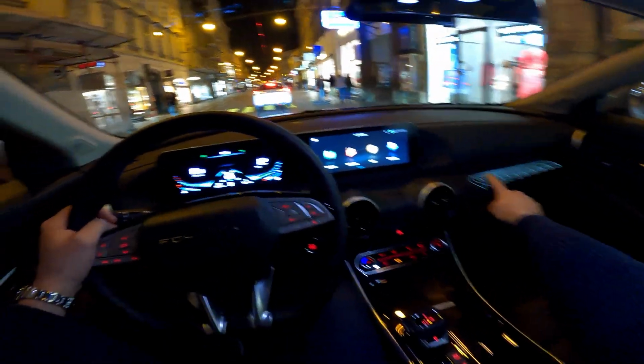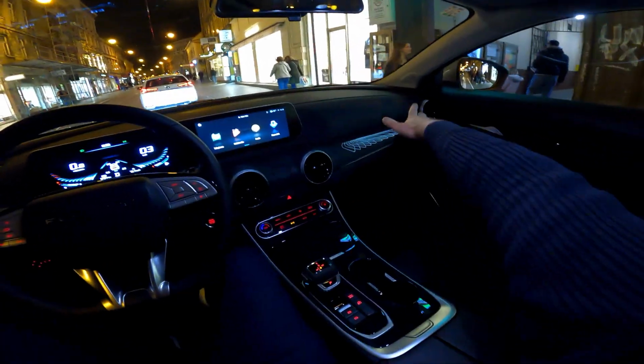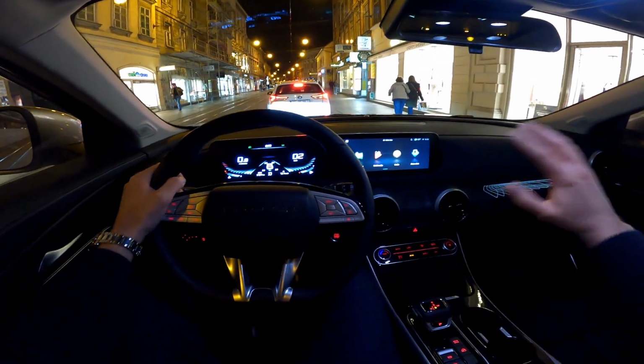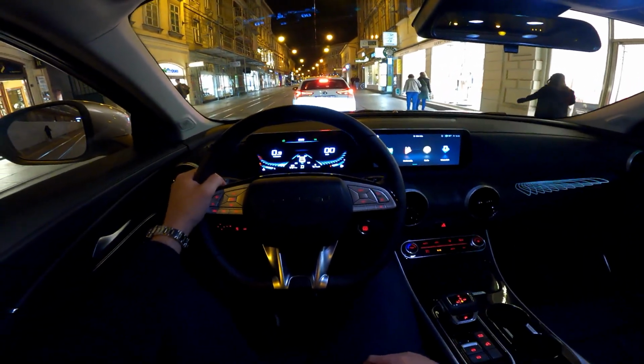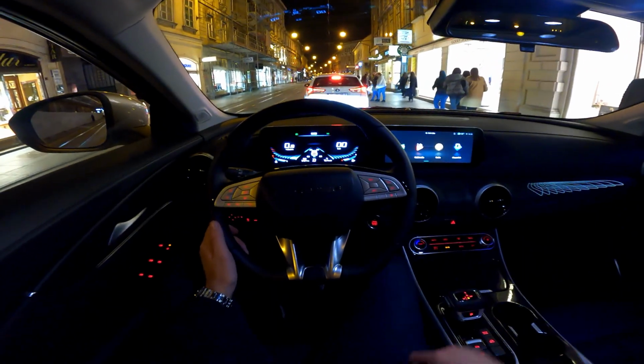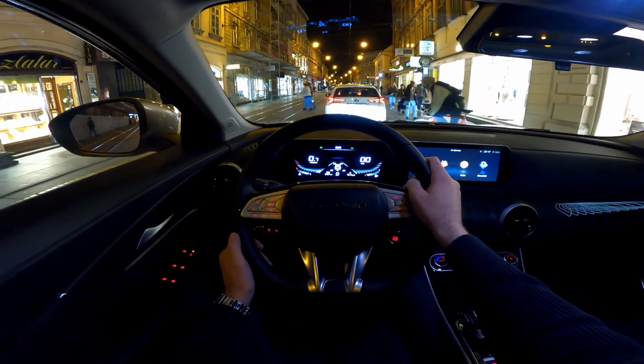And this is the ambient lighting, and it's sort of like the wings, nice graphics, and actually changes the color during the drive itself. So I quite like the purple one. It used to be purple a few minutes ago, and I think it will be again in this drive.